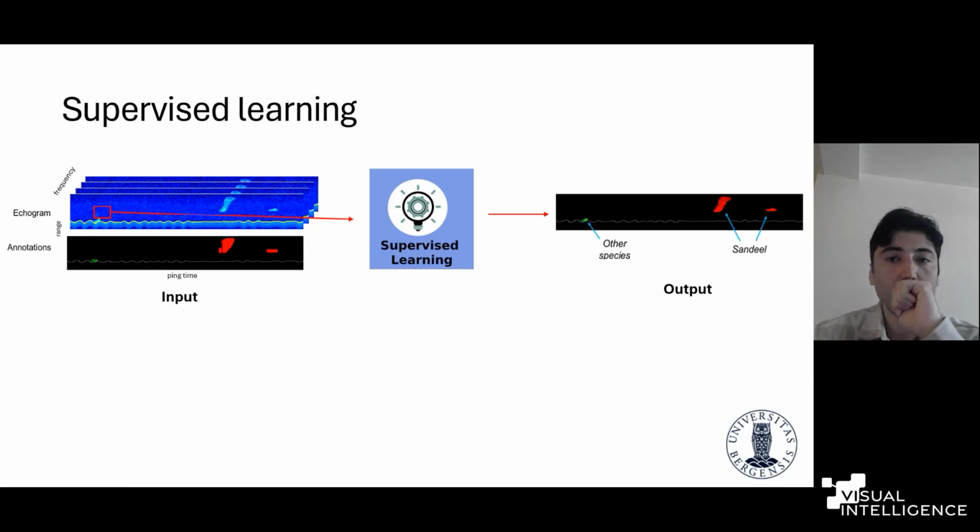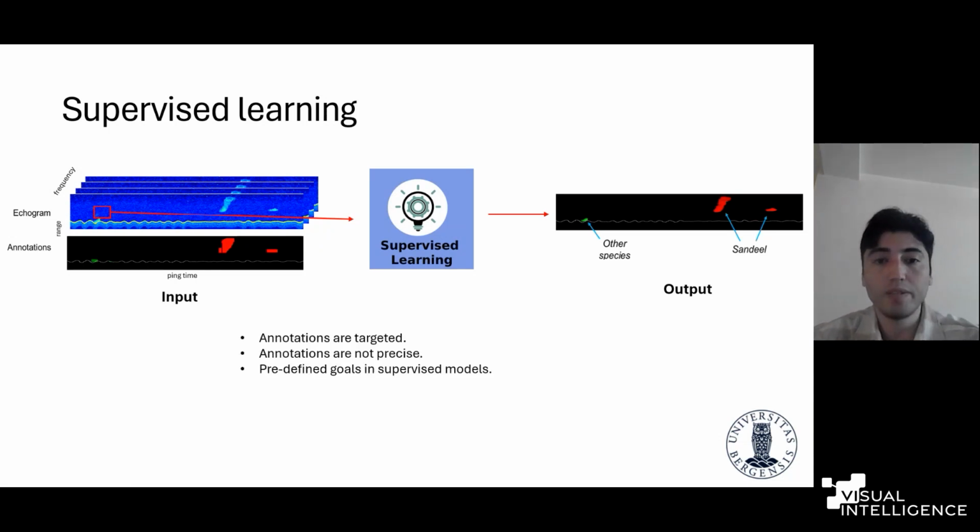But there are some challenges here. First one is that annotations are targeted. It means that we only have the fish species annotation. So if we want to examine, for example, let's say other structures, like zooplankton layers or some kind of other structures, we need to have them annotated, but they are not annotated at all in our data structures.